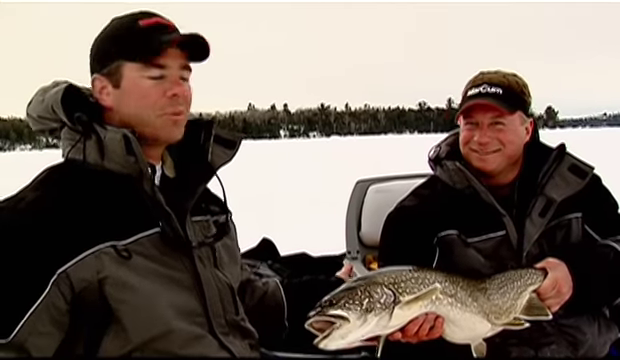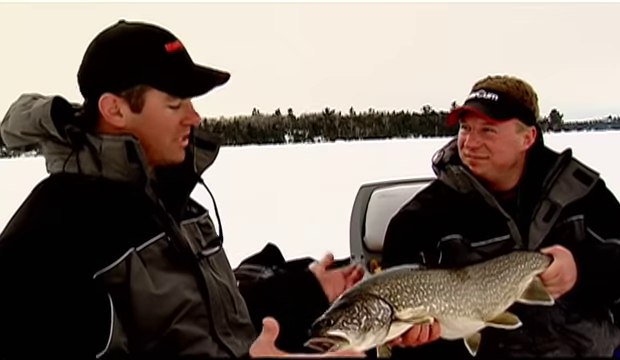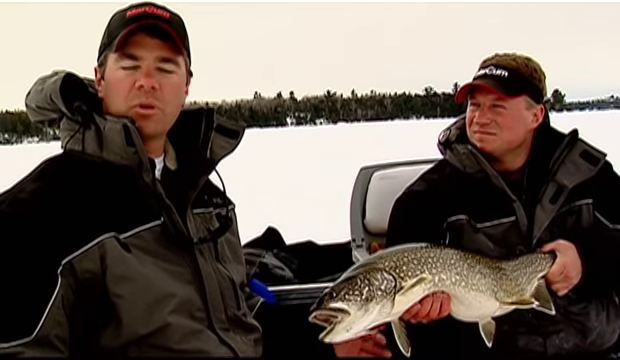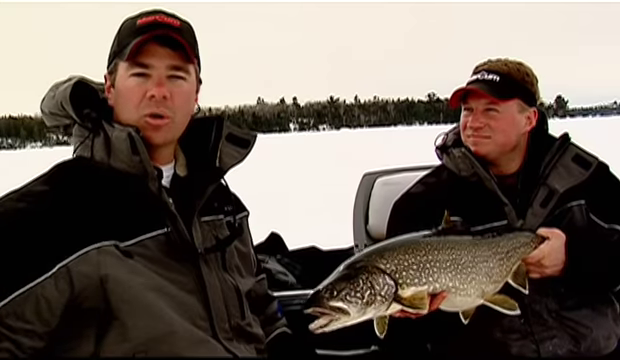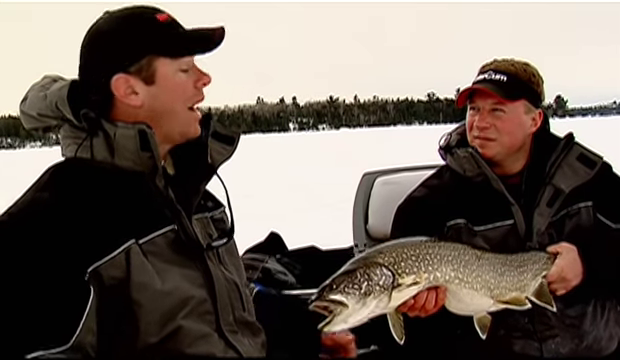This was our dream trip. We've been planning this since last July. We wanted to come to Ontario to do just this, tangle with some monster lake trout. And you know, it really wasn't as hard as we thought it might be. Lake Master puts out a great product for Lake of the Woods around Sioux Narrows. With a little advice from some local contacts, we were able to get on some great fish pretty quick. And I'll be back next year.